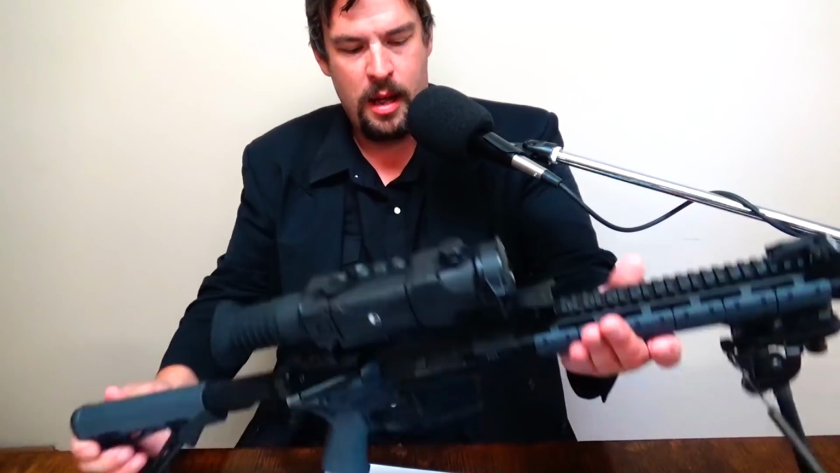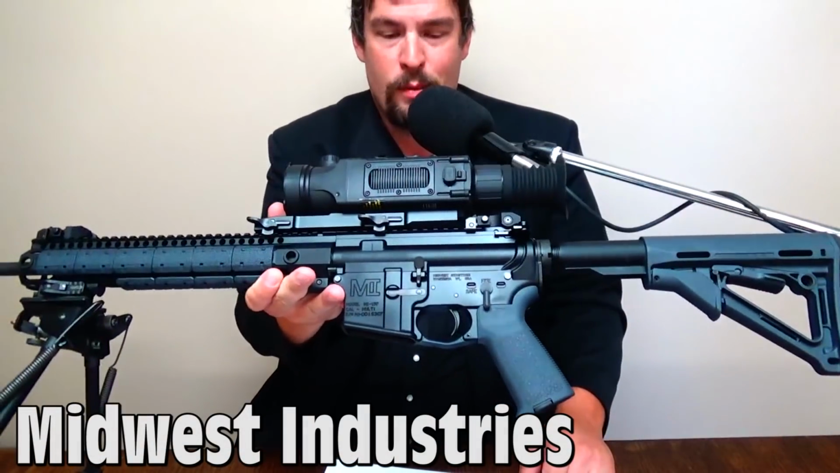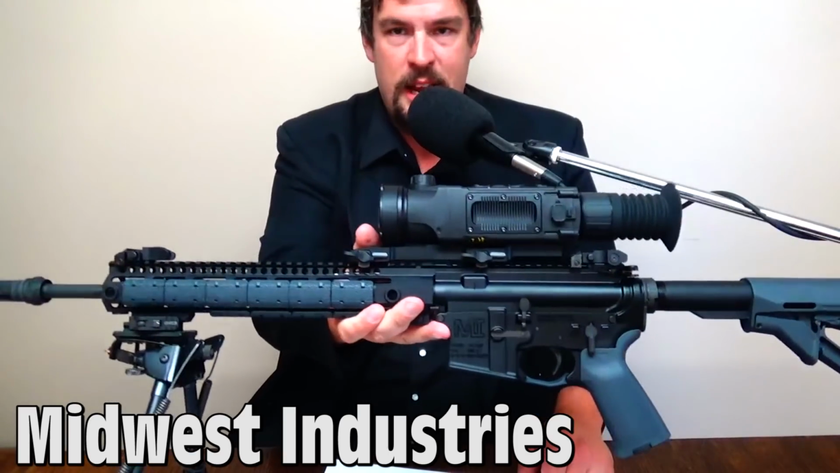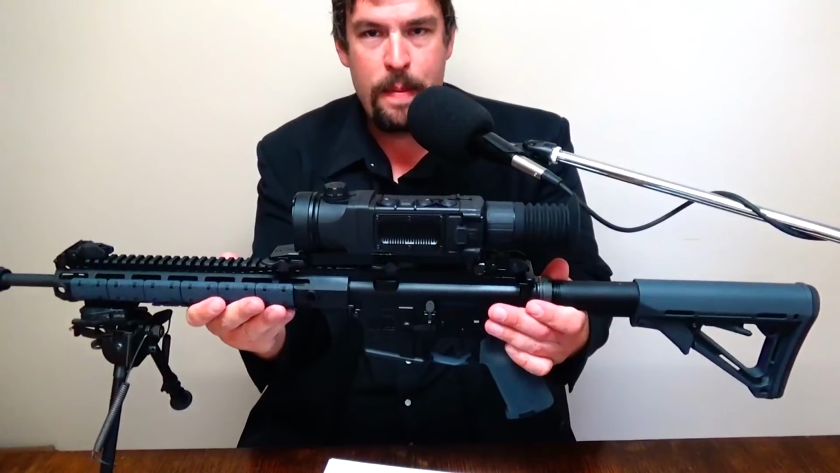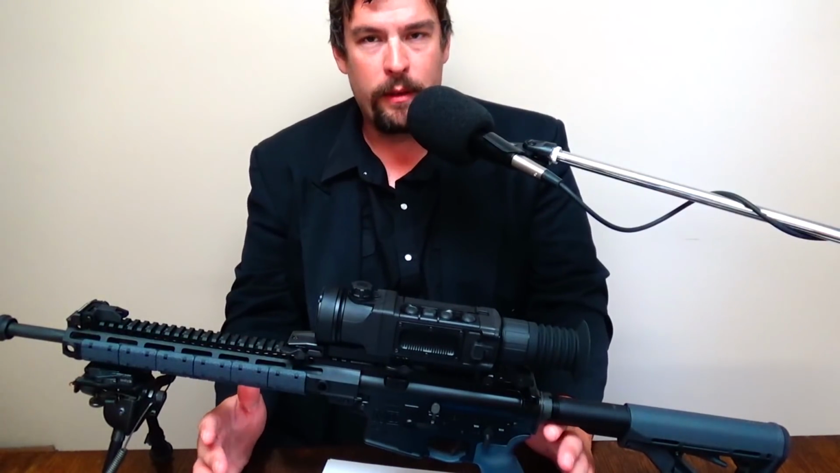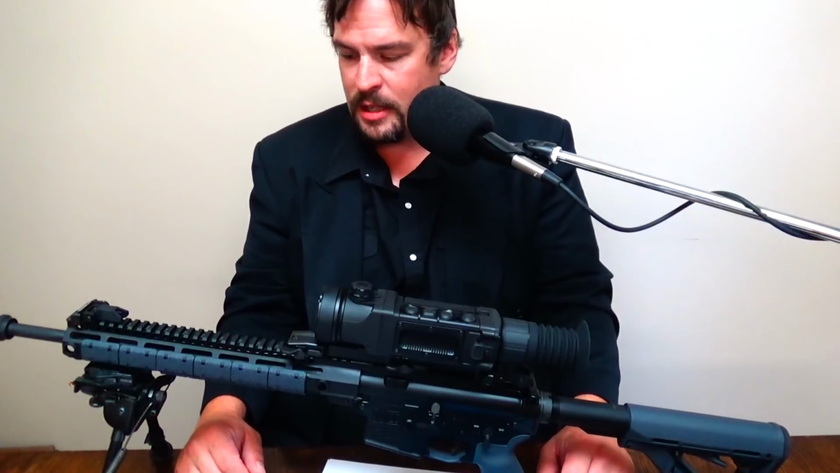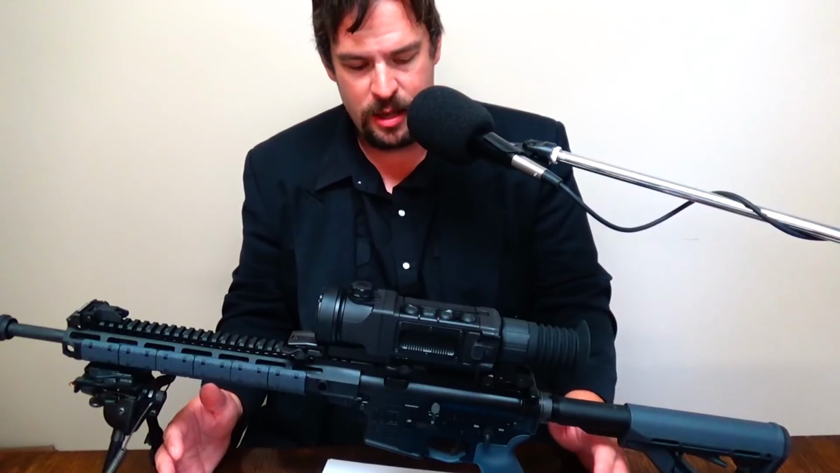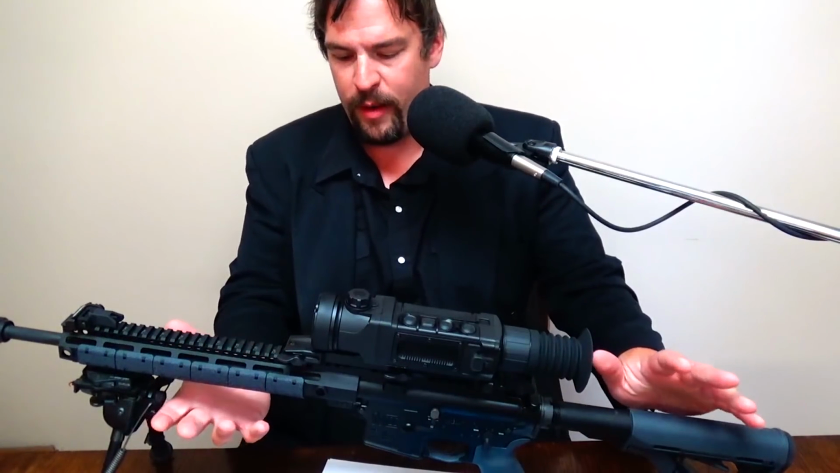This is mounted on a Midwest Industries MI-15. Actually a pretty darn nice rifle. This is a 16-inch barrel with a mid-length gas system. And I wanted something that would be very, very lightweight, but still accurate and built to be a reliable rifle. And so this is what some of the folks are suggesting to me, some of the guys I know in the industry for the new configurations.